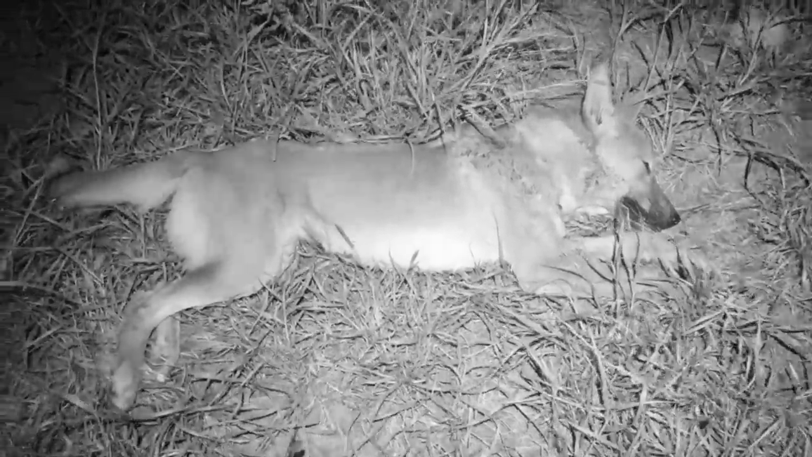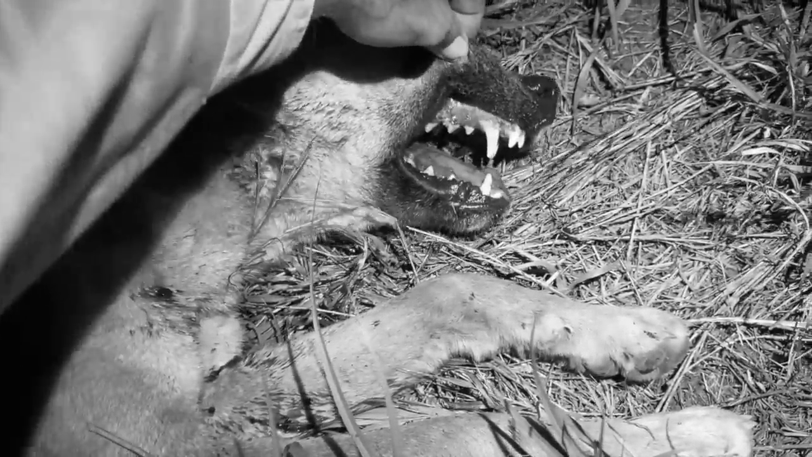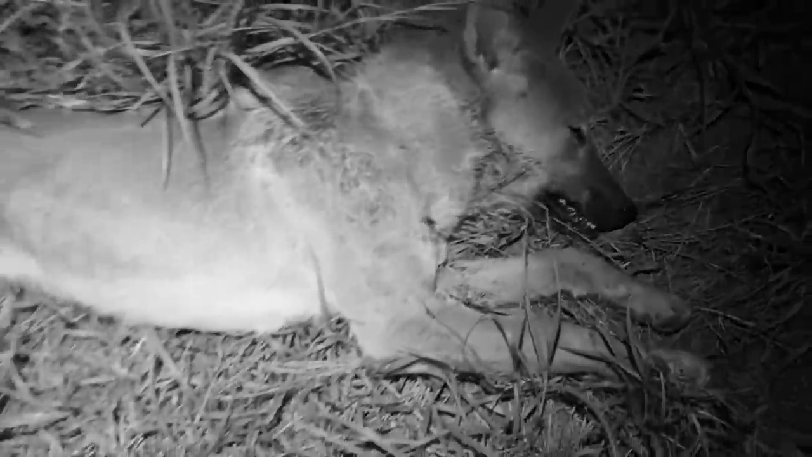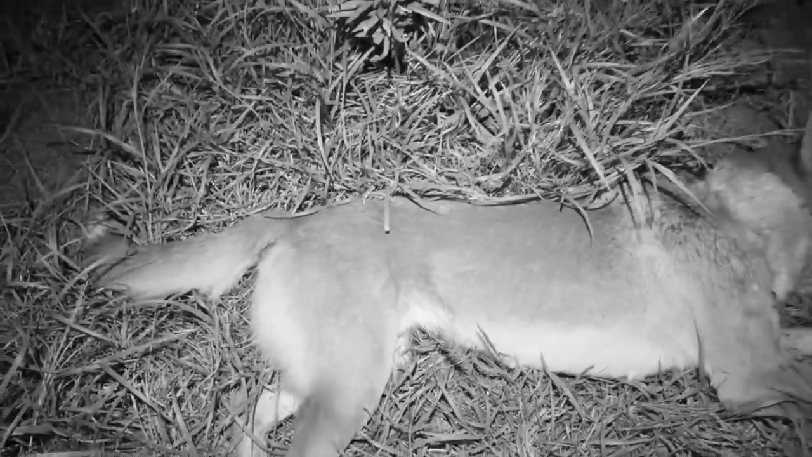So here's this big dog we just held up. He's a monster of a dog. There's a bit of age on him, I think. Big teeth. Yeah, he's a few years old anyway. Big, powerful dog. I took him with a 223.